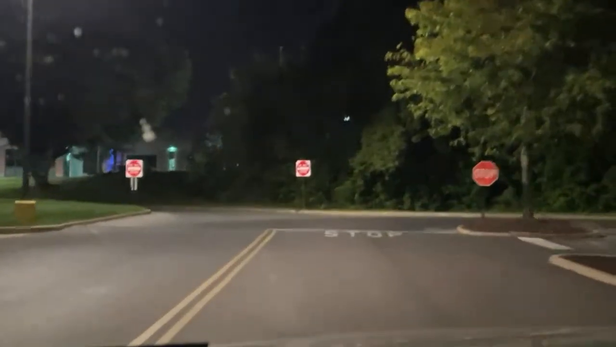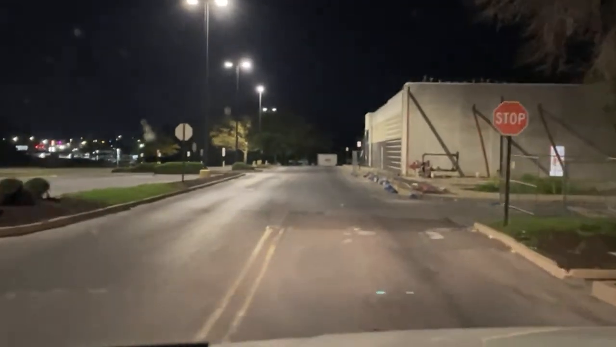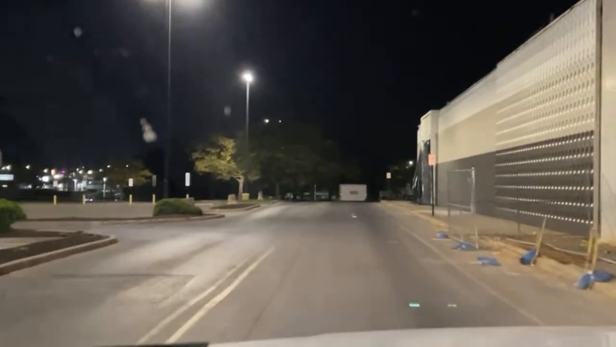But most of those stores are vacant, so it doesn't matter. This was an old Sears building.